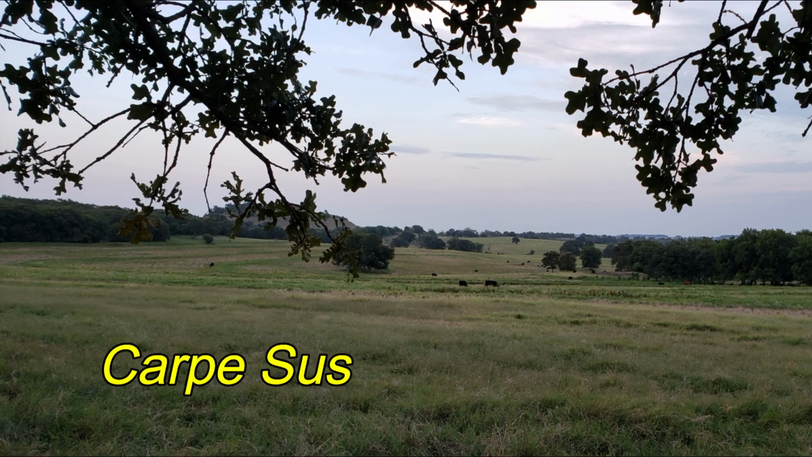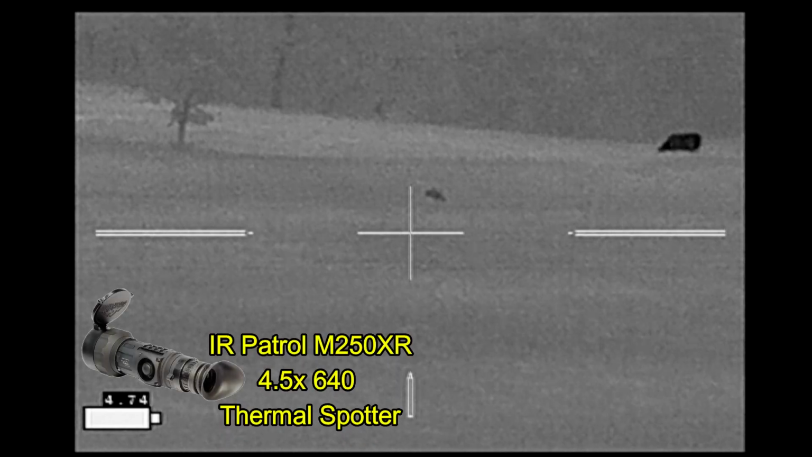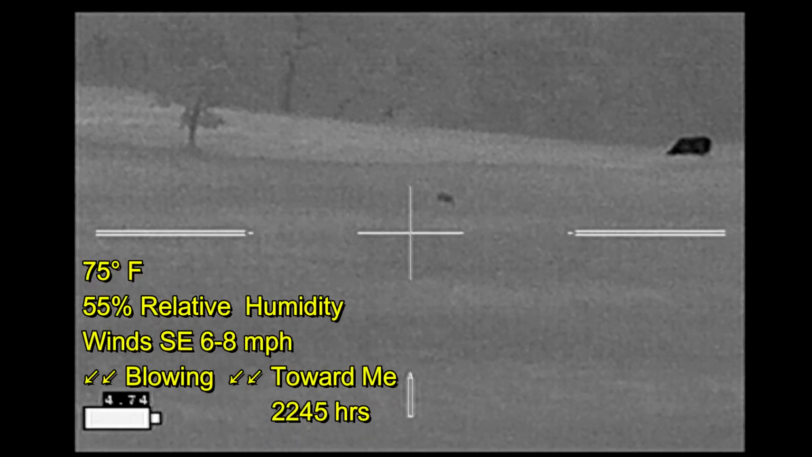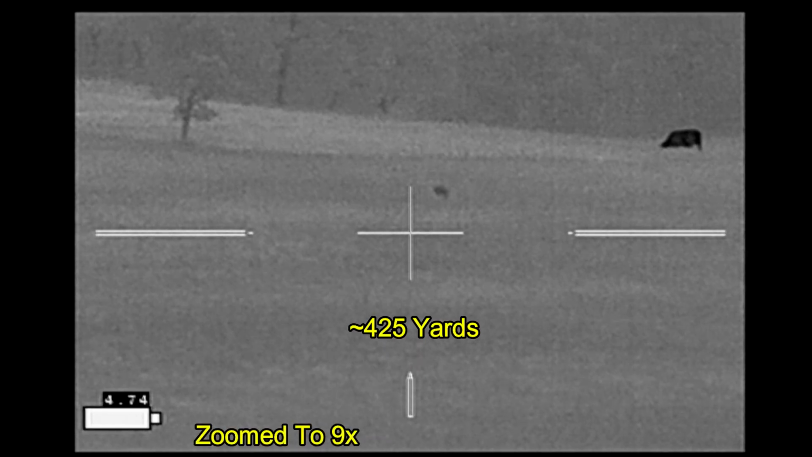Carpe Noctem, when hunting up in North Texas, returning to a field where I lost a hog last week, testing out some new ammo, I spied what I thought was a hog way off in the corner of the field. Now I'd watched this animal for quite a while with my IR patrol, was not able to get a good identification on it, finally decided that it might be a hog, got the rifle up to get some recording of it before I started my stalk.